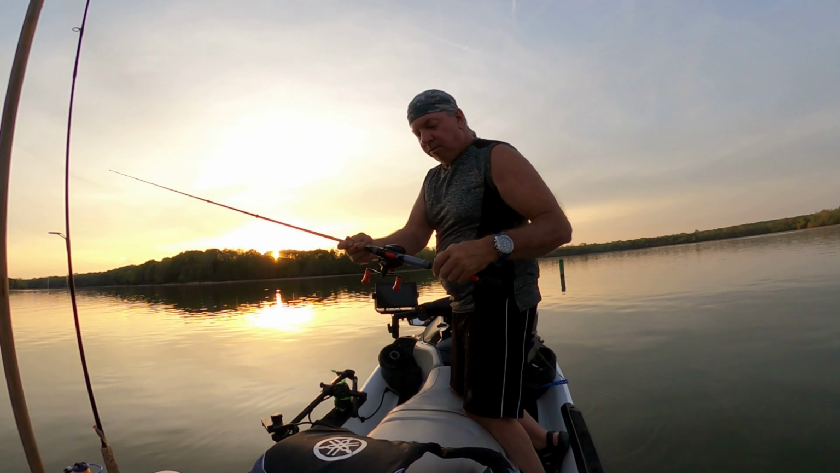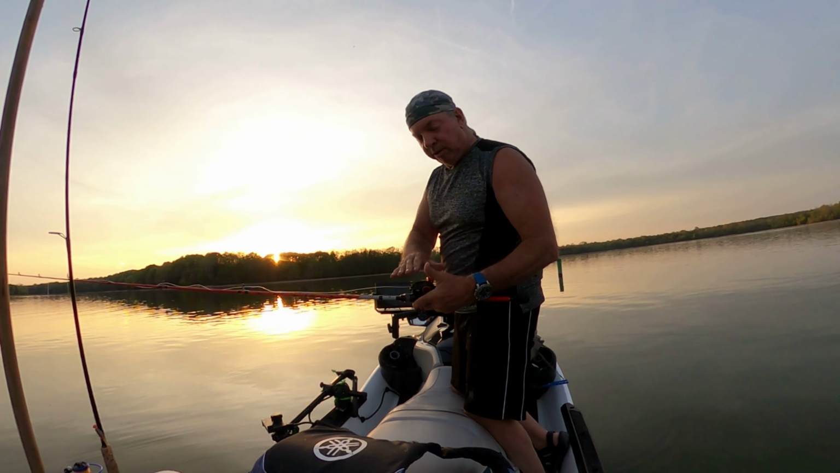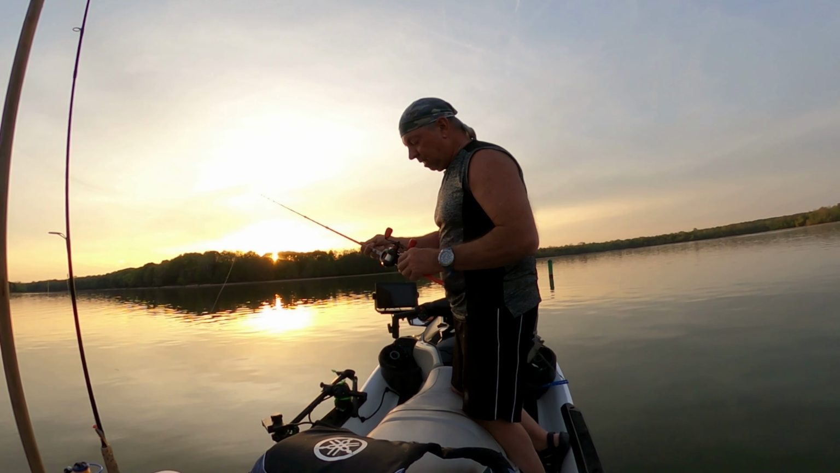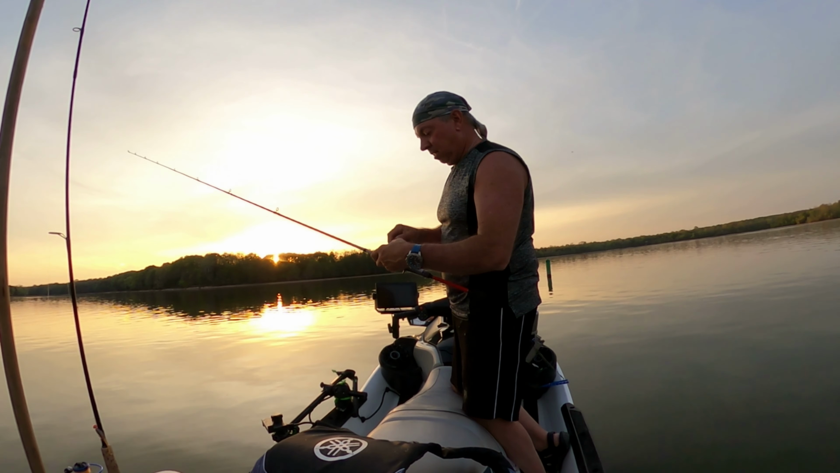Well, this is a brand new rod. It's an Abu Garcia Max X with a Black Max handle, Black Max reel. That's the first big bass it's caught. It's a medium, 6.5 foot rod. They really are good for worm fishing. I love these.